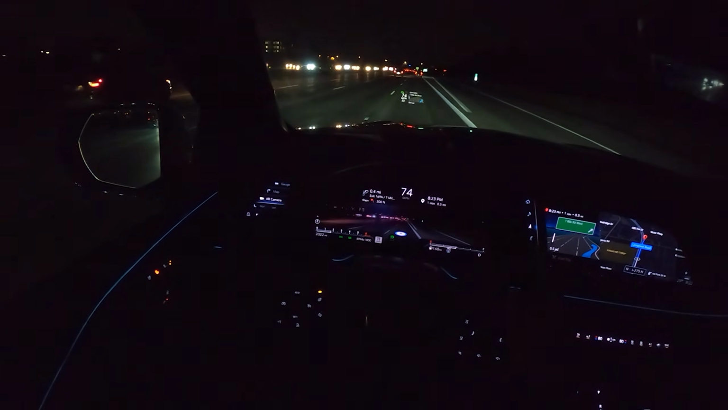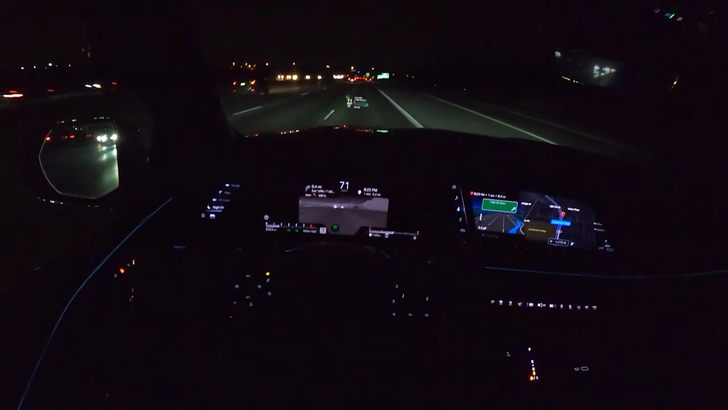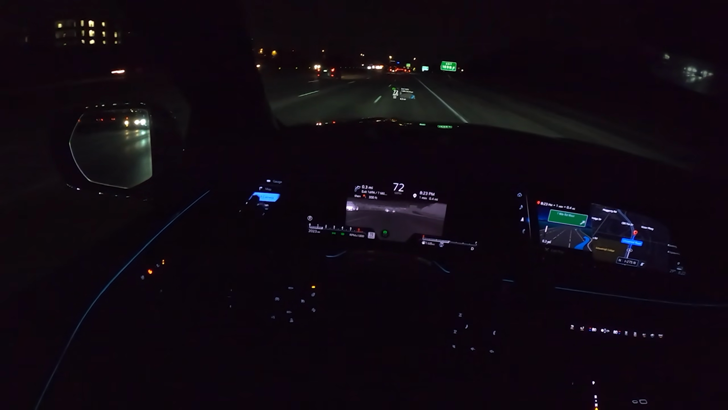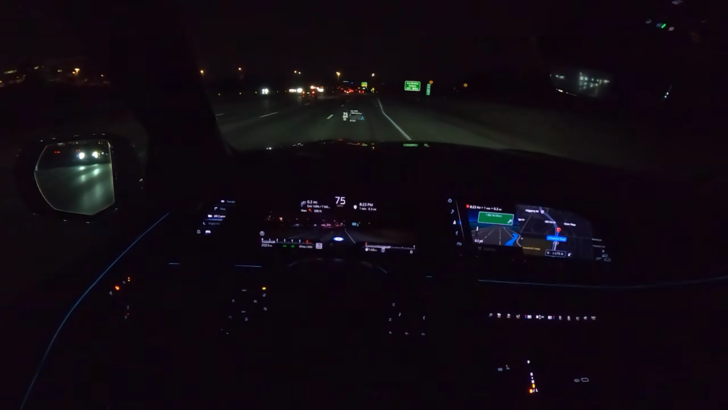That's pretty cool. You can see the night vision camera will show us all of the hot exhausts on vehicles. There are no pedestrians around here, so that's not really a feasible test, unfortunately.